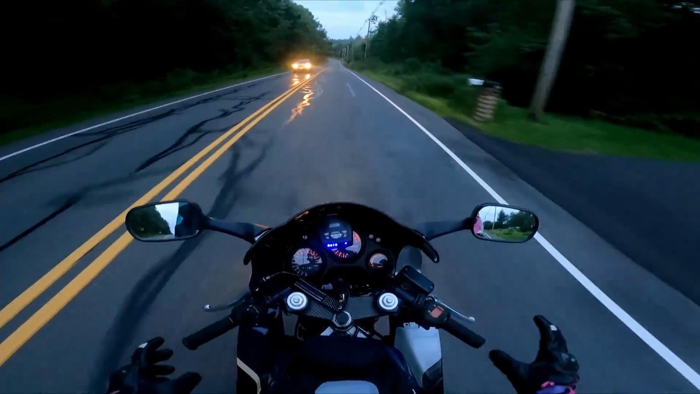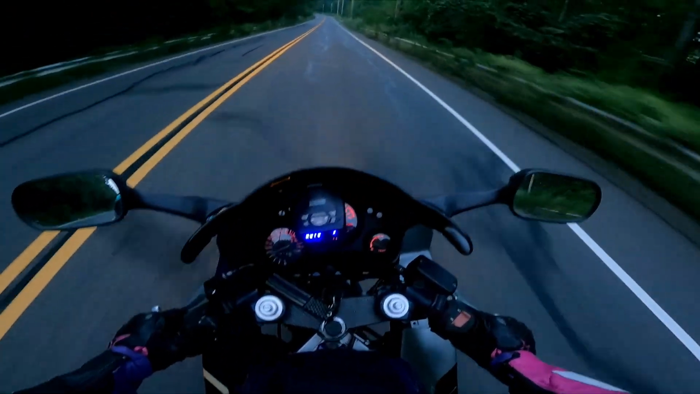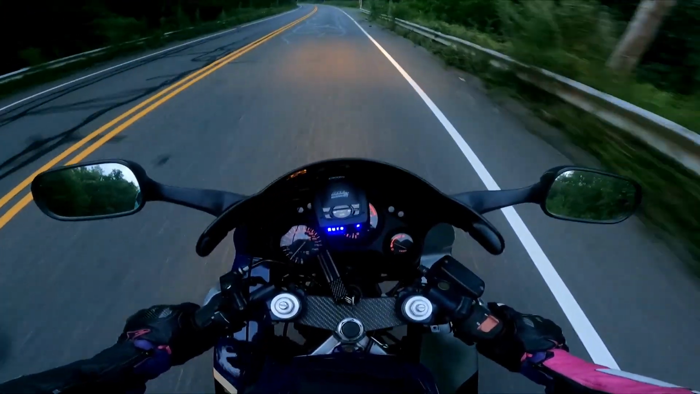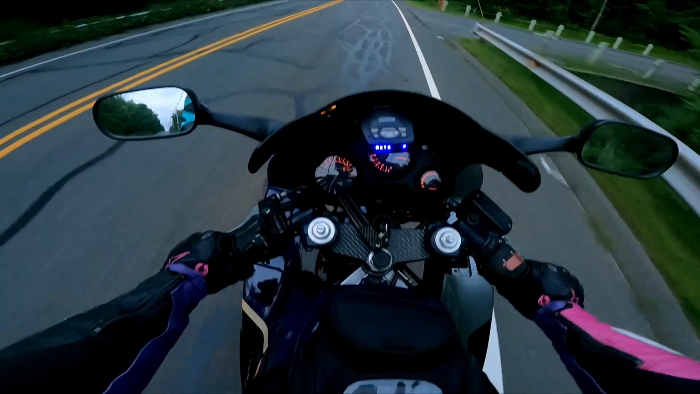The number one way to prevent that is to practice it every day you ride. So whether it's you go out, you find an empty road like this, you can see there's no one behind me, you just practice emergency braking without locking it up or sending yourself over the front.